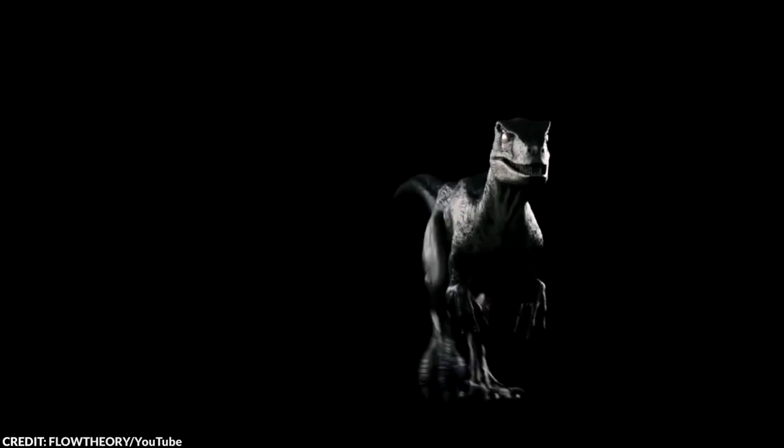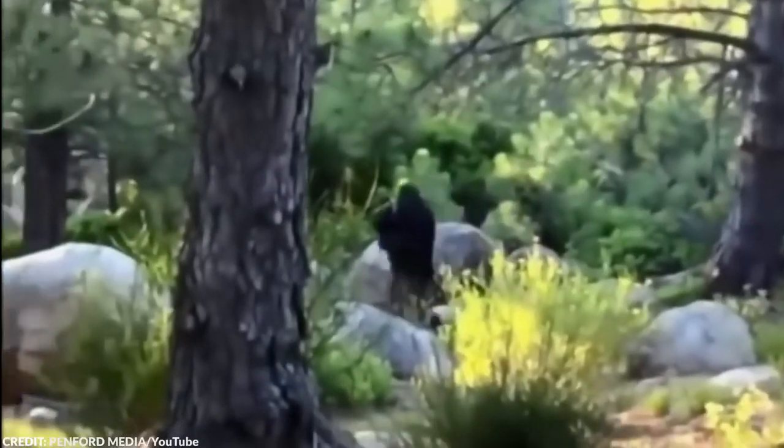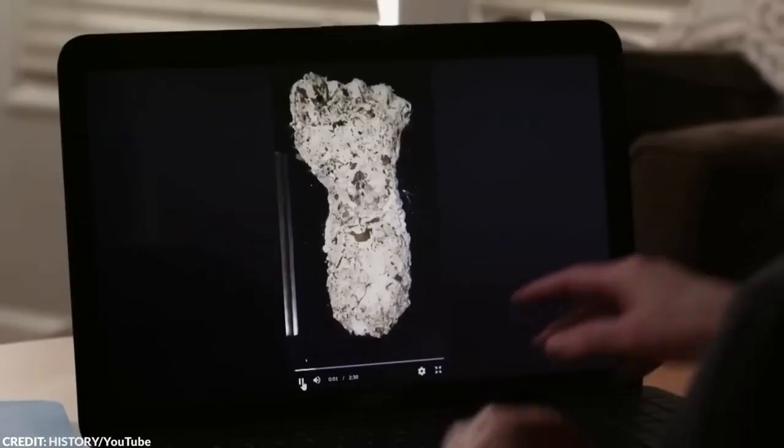Number 1. Bigfoot caught on camera. Aside from wild animals and the occasional dinosaur, another creature that has been caught several times on camera is the legendary Bigfoot. Sightings have been reported for several decades, but most scientists still say that their existence cannot be confirmed by hard evidence.